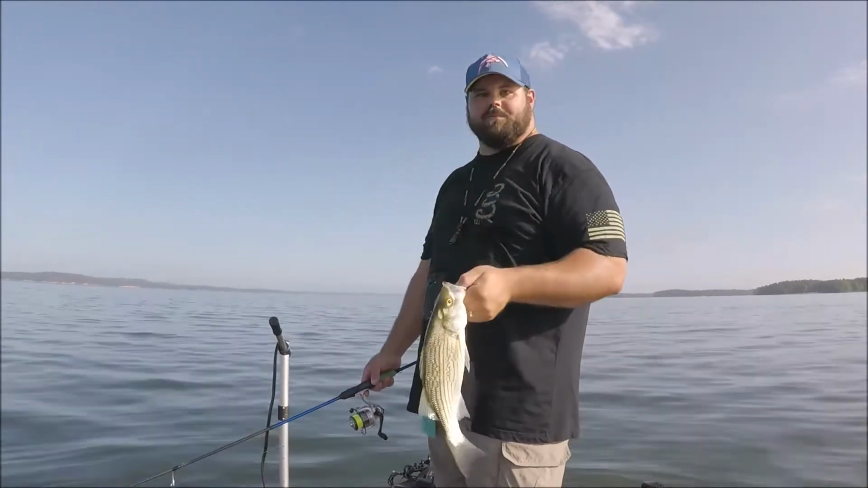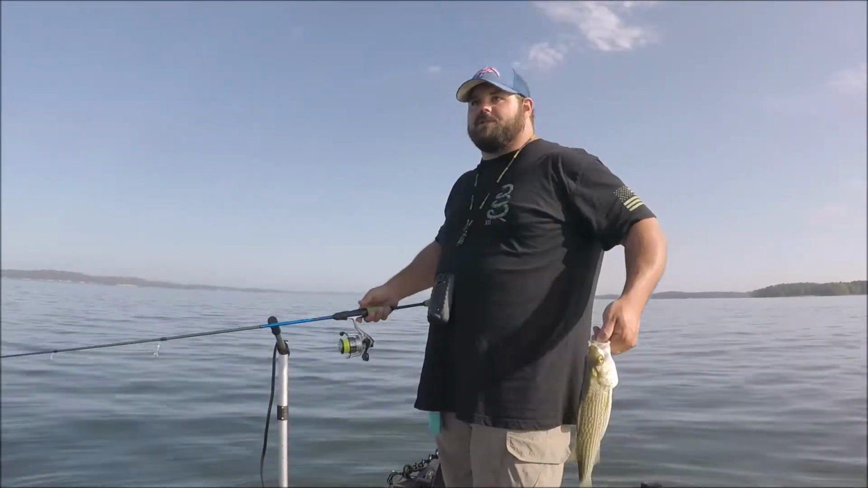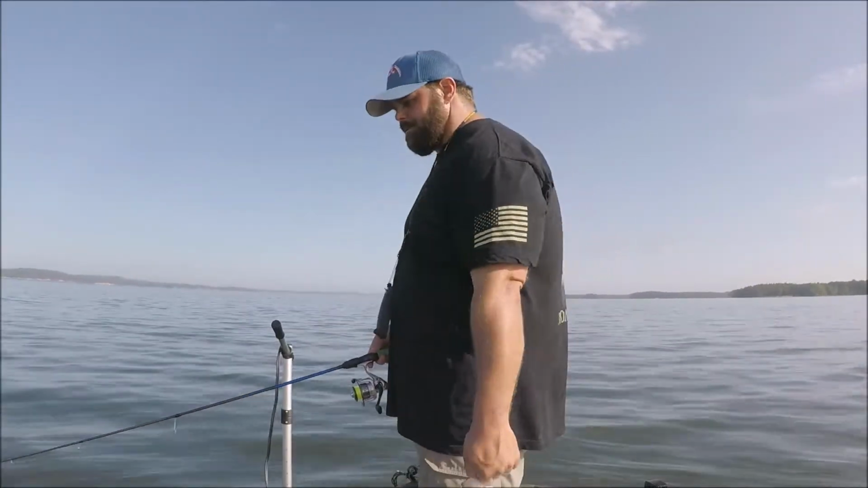I ain't gonna mess with them today, but I was wondering, what is coming into my brush piles? I mean, you could just see them. It looked like just a huge swarm of fish come to the brush pile and then leave. And that's what it is, hybrids.